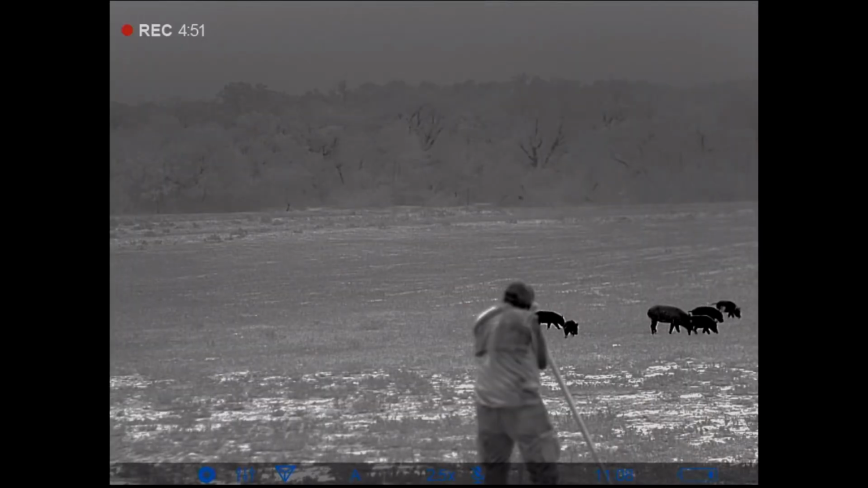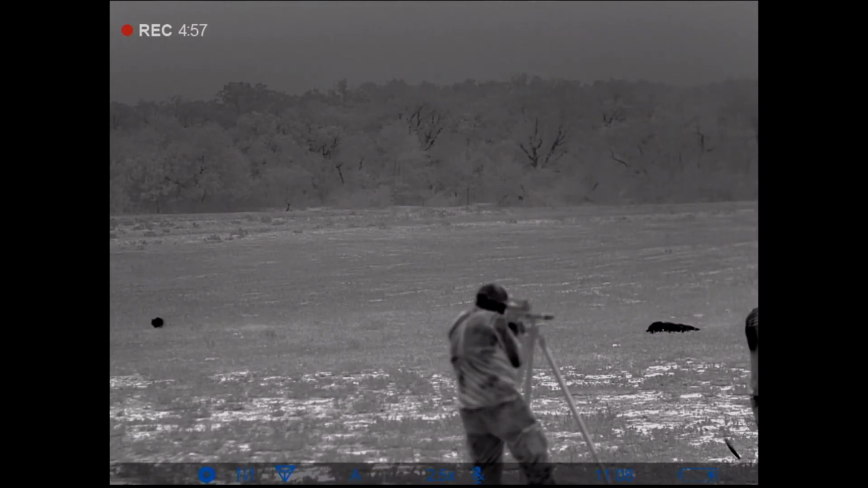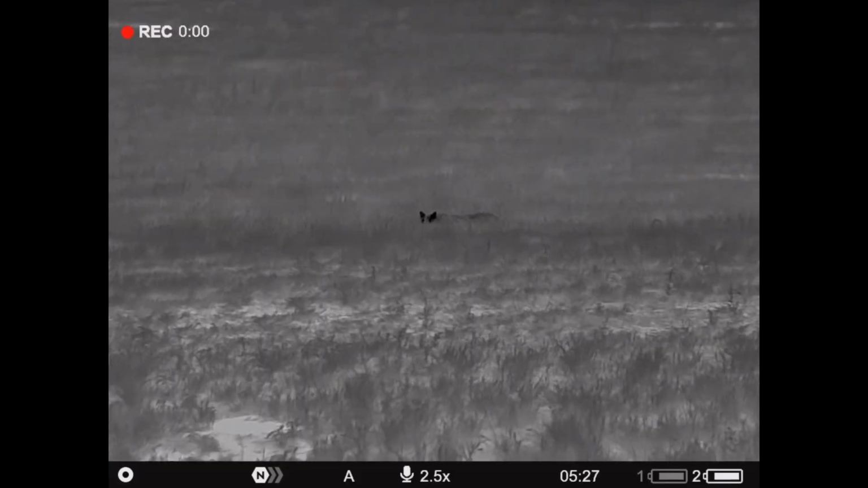Today we're going to be reviewing a pretty cool product that we've been able to test out for the last few weeks. It's going to be the Pulsar Merger XP50 LRF version. So this is really what used to be the Accolade. This is Pulsar's new redefined binoculars for thermal imaging.